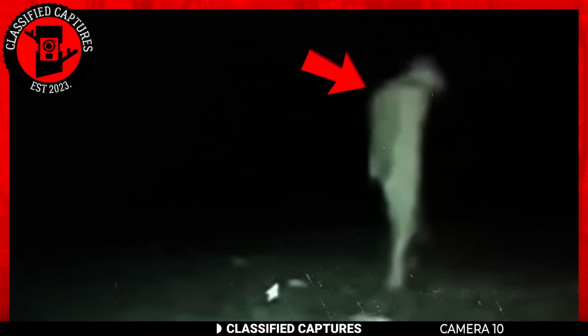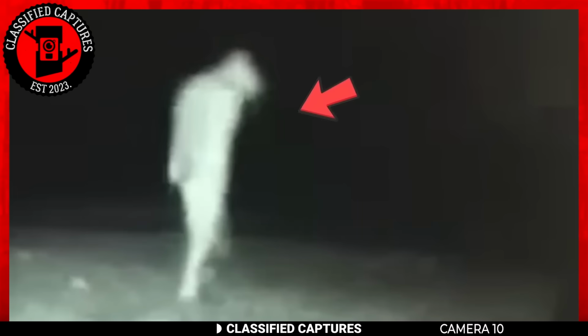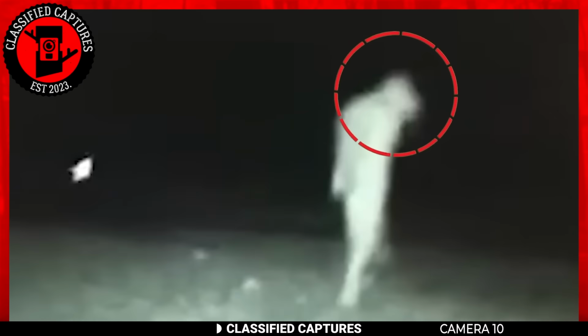Next, take a look at this trail cam capture. What does it look like? It looks like a man, but if it's really a man, why is he all white and weird looking? Your guess is as good as mine. You know it can't be a man because, after all, men don't glow. What then is it? The uploader believes it might be a paranormal or otherworldly creature.